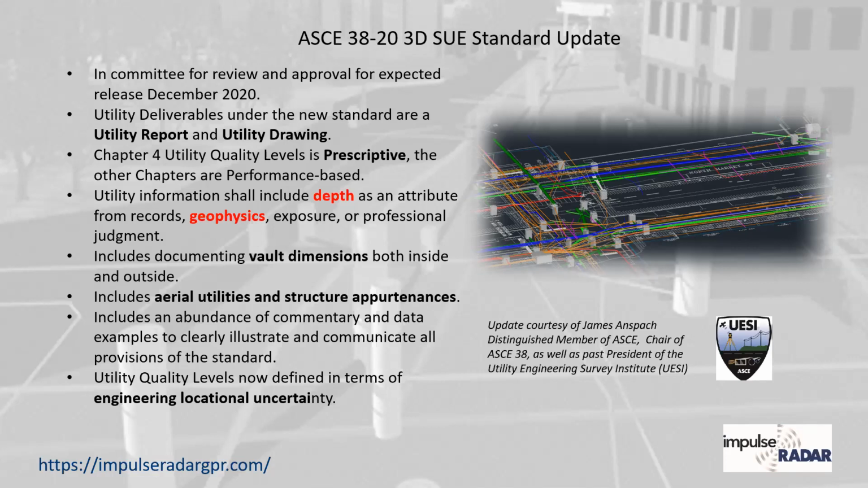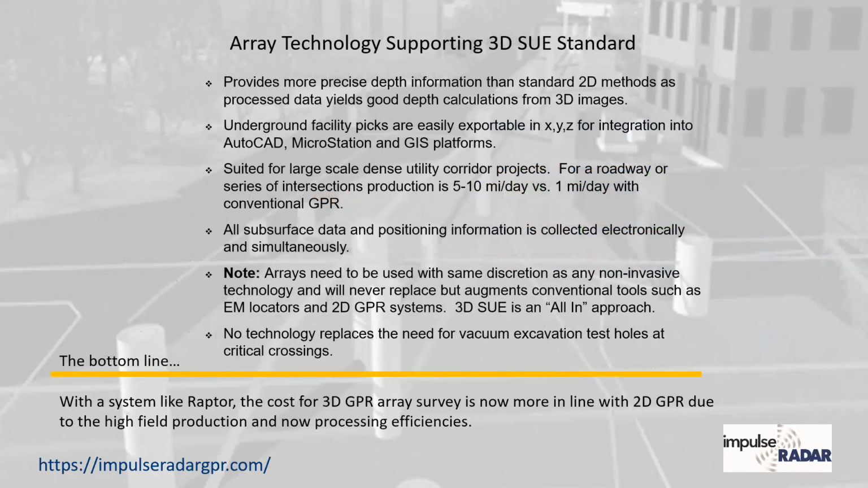And then we're using the term uncertainty a lot more. And I think it's a great way to describe the data and the level of uncertainty because the least amount of uncertainty for anything would obviously be quality level A, exposing something. And then when you think about it, that's still not 100% certain because you could have exposed the wrong utility. So there's a lot of emphasis on uncertainty in these deliverables.